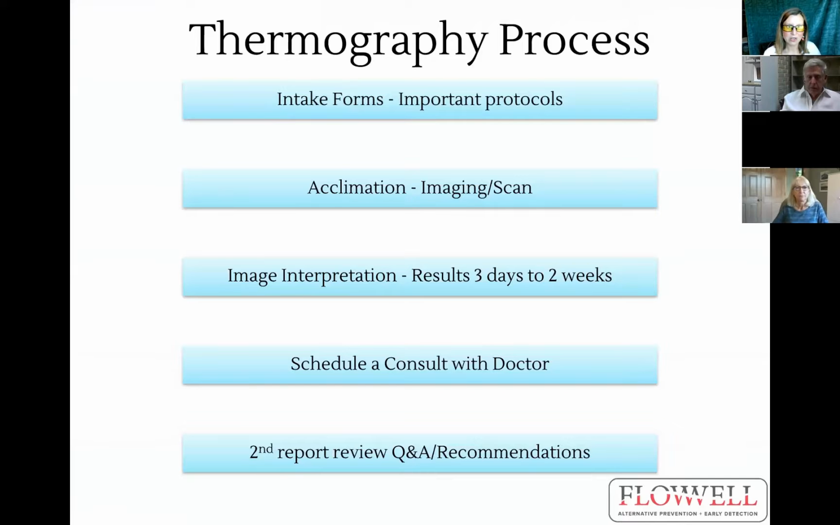So here is our thermography process. We go through intake forms, acclimation, image interpretation, schedule a consult with a doctor. It can be your own doctor or one that we send to you. And then we offer a second report review in this format, in webinar format now. And we can also do one-on-one calls with you if you have more questions.